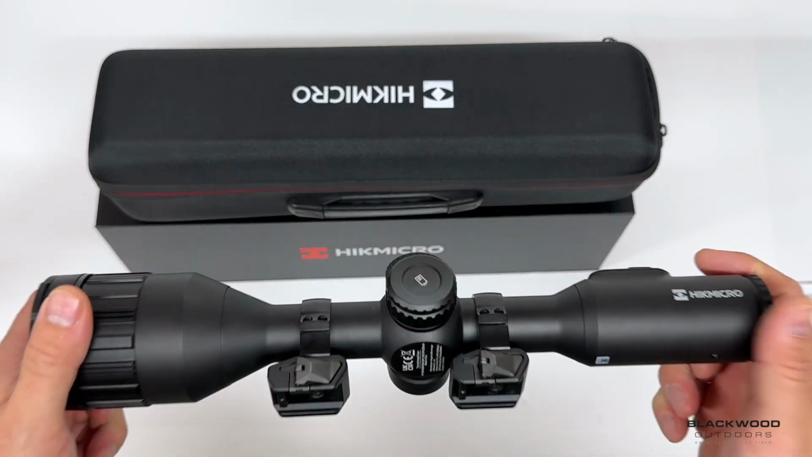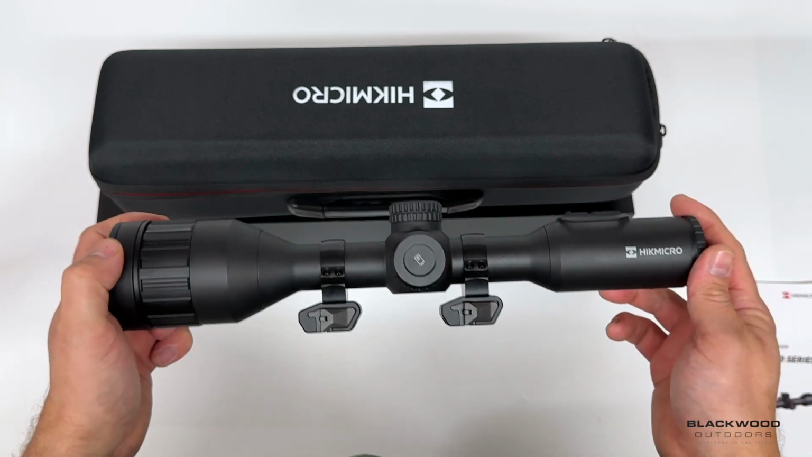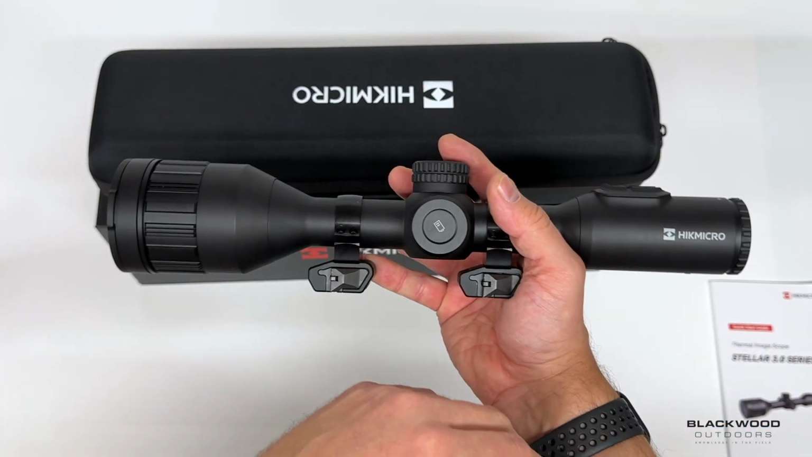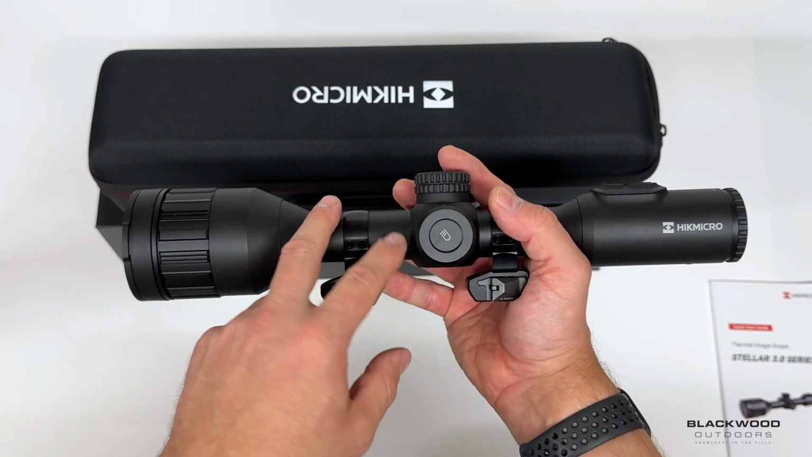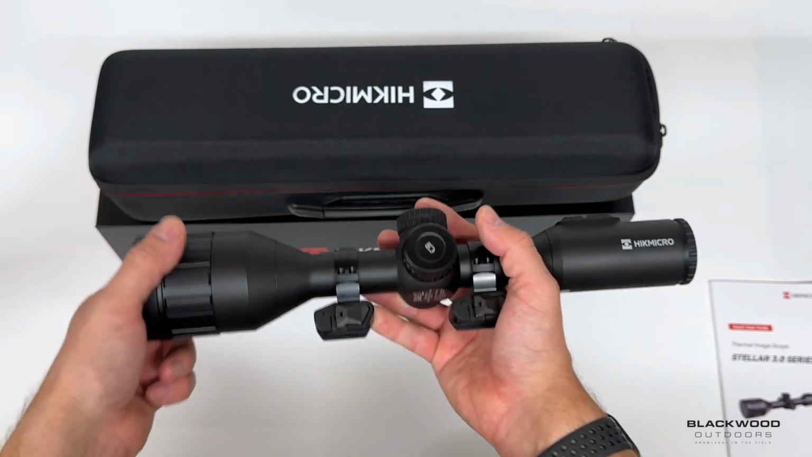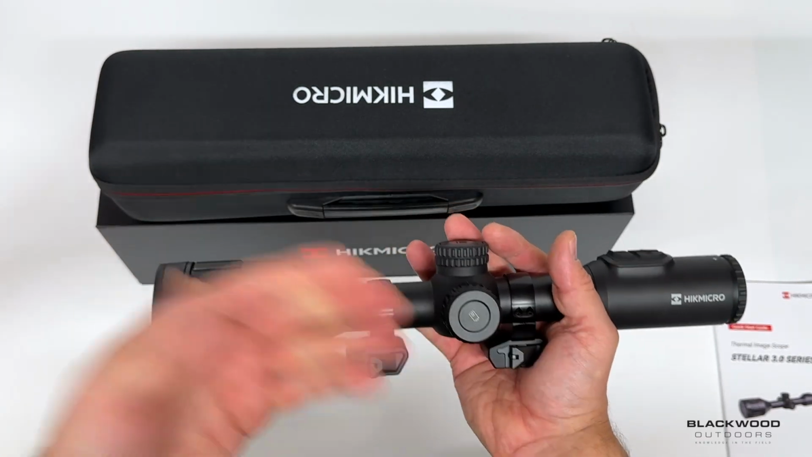So we're going to look at the design and build quality of the scope. So materials, durability. It's a 30mm tube, aluminium alloy style construction, very lightweight, and again, we're going to go into the weight in a minute.